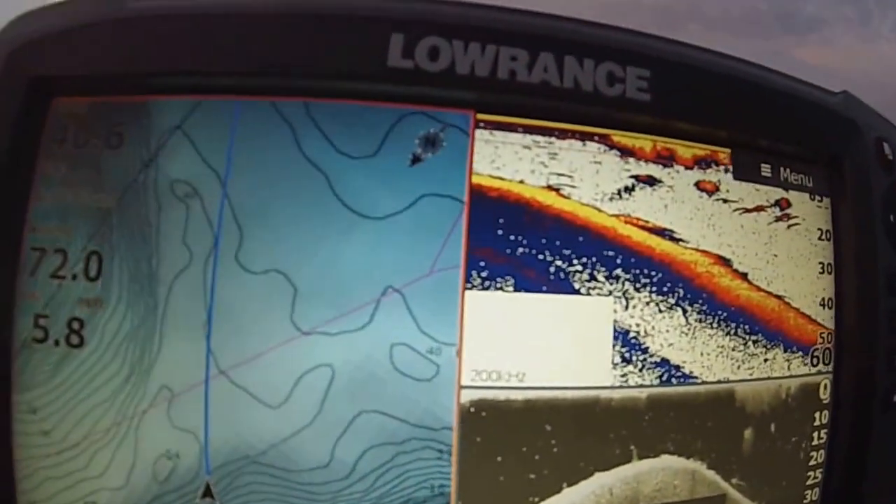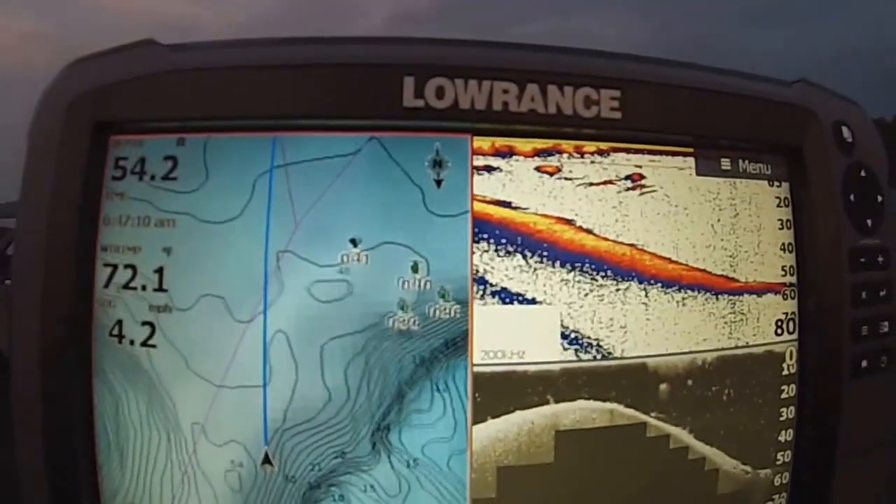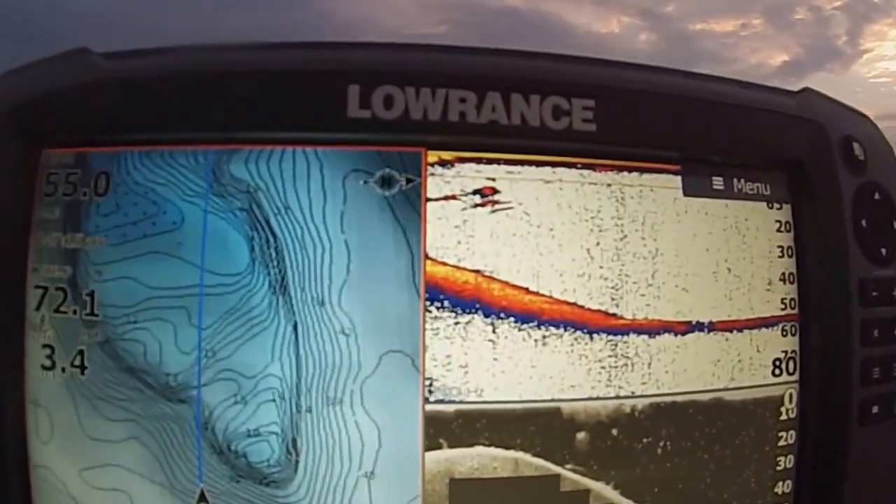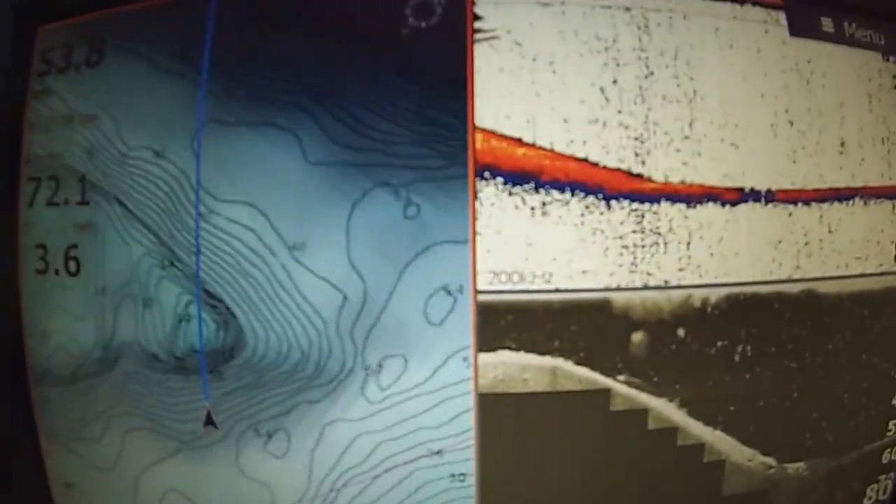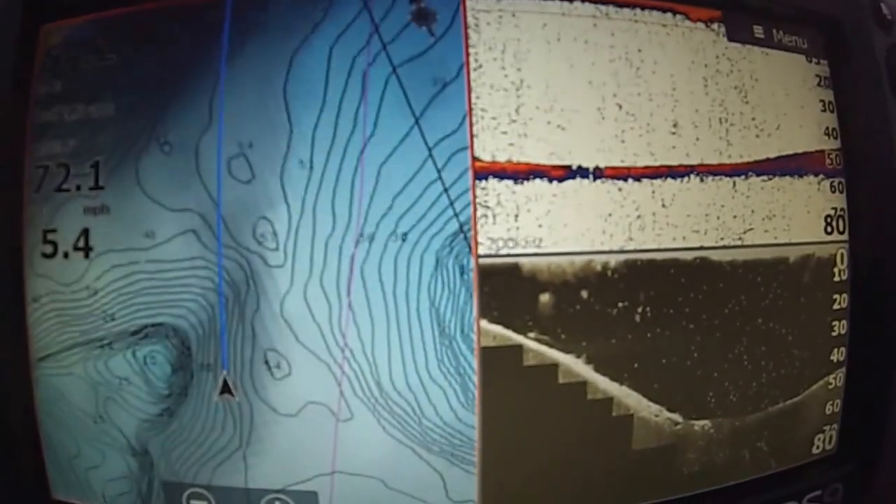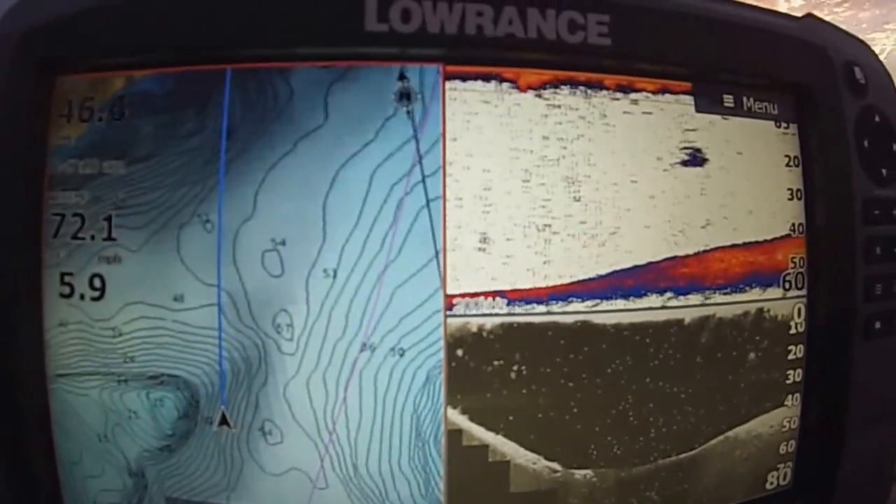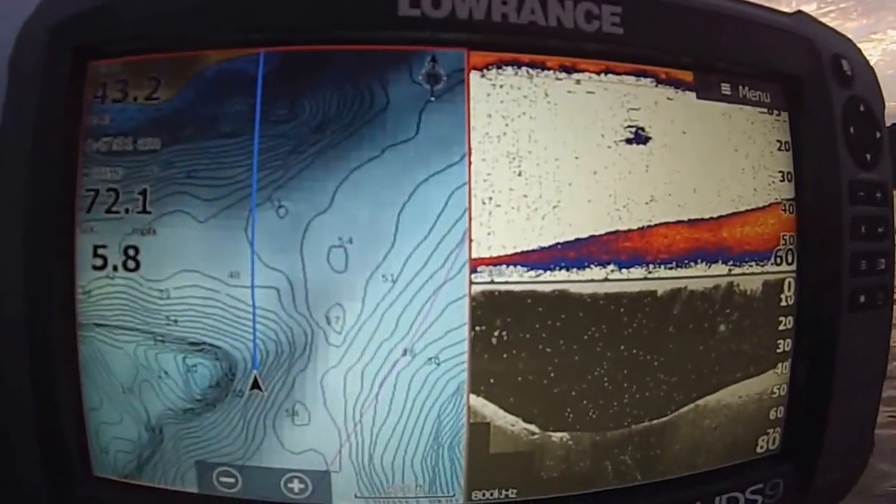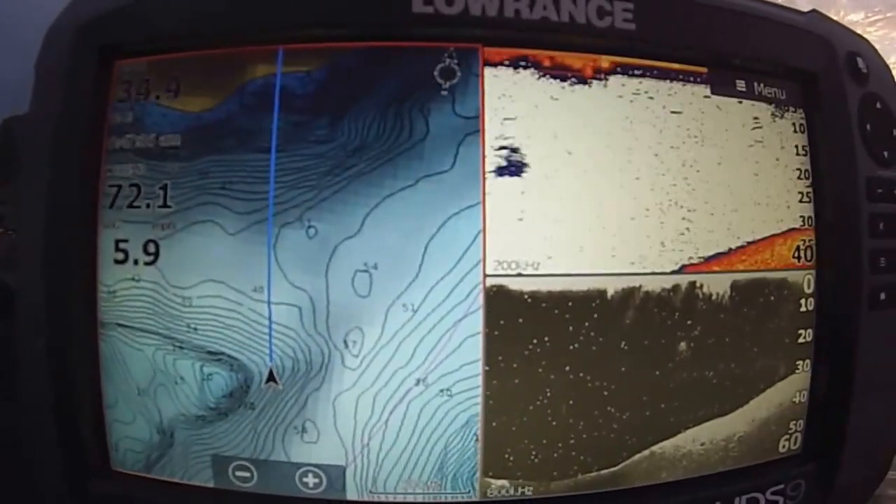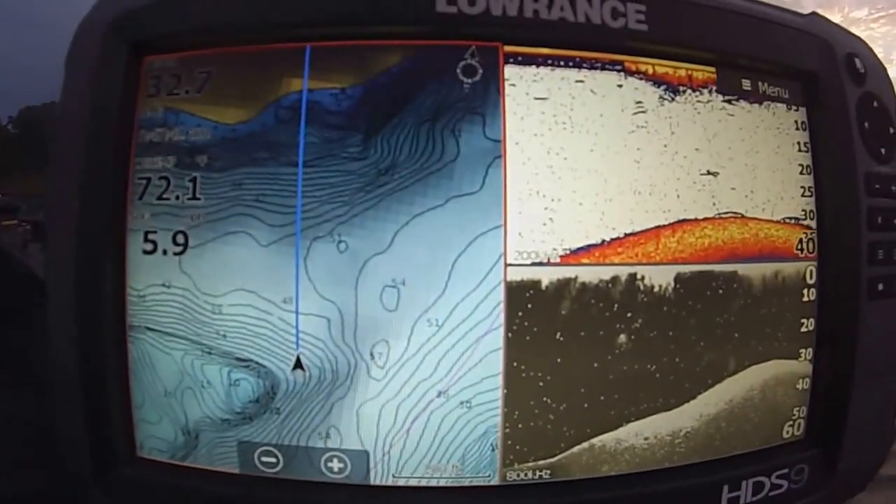I would throw my marker buoy out. Basically what I would do is I'd go back over it, get back on the tip of the point, let it update for a second, and I'd probably throw my marker buoy out right here. That would tell me that I can fan cast to the left to hit the sharp breaks on the point, and then I can fan cast to the right to work deep, coming back up shallow.